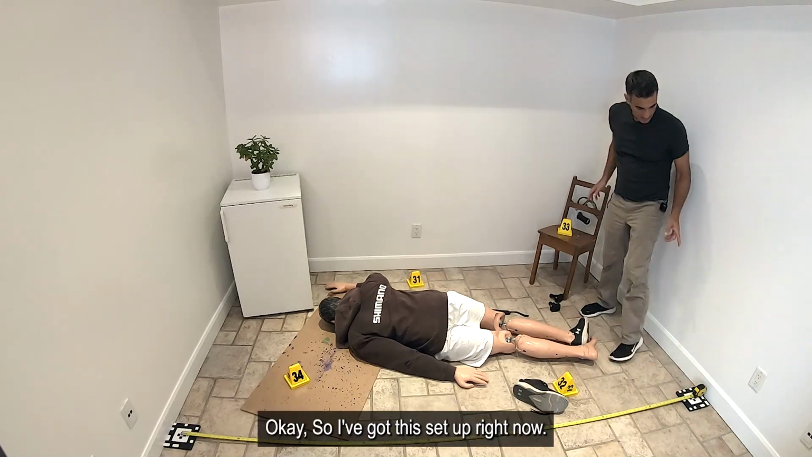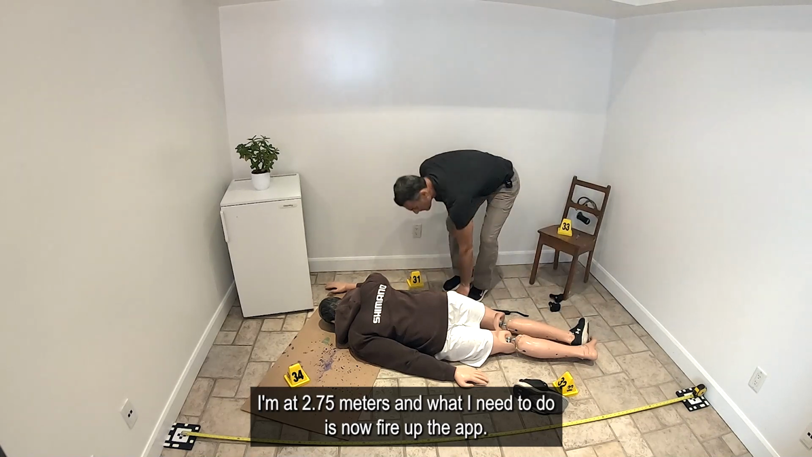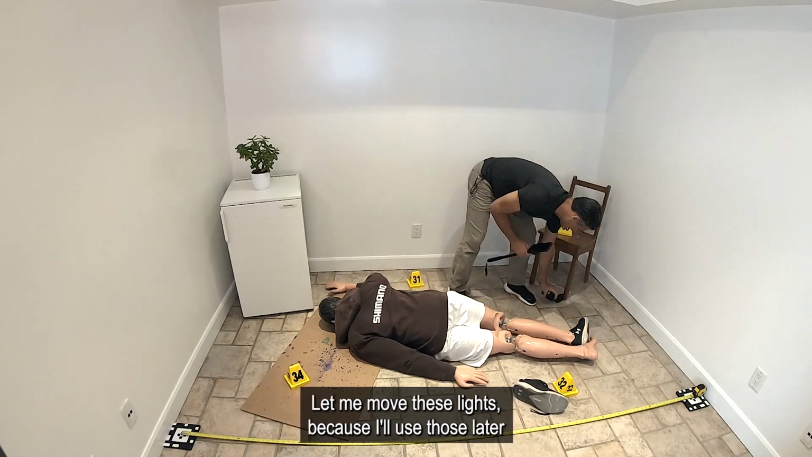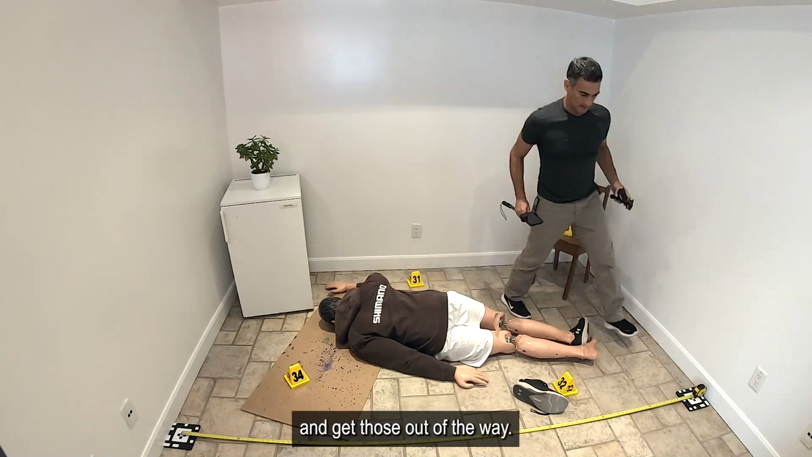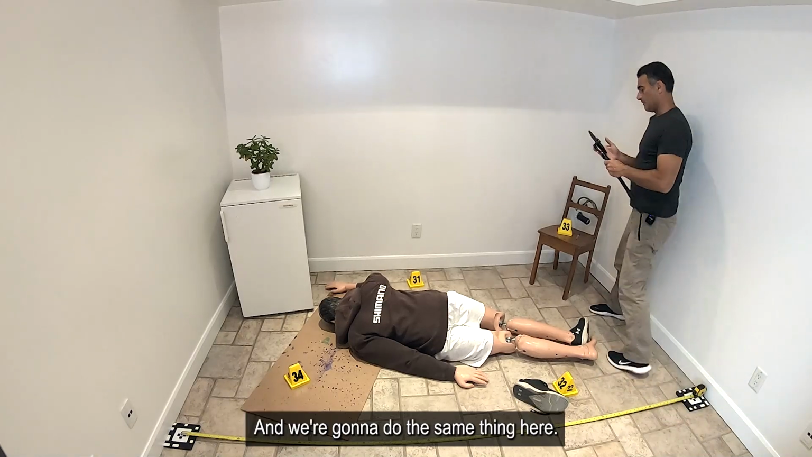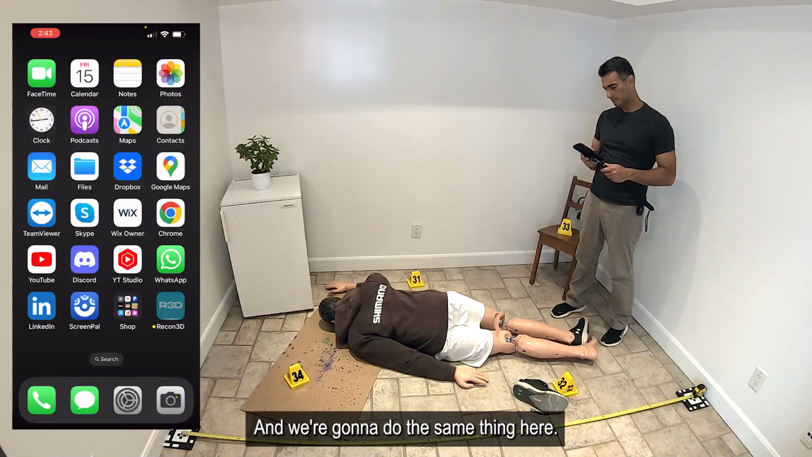Okay, so I've got this set up right now. I'm at 2.75 meters, and what I need to do now is fire up the app. Let me move these lights because I'll use those later and get those out of the way. And we're gonna do the same thing here.